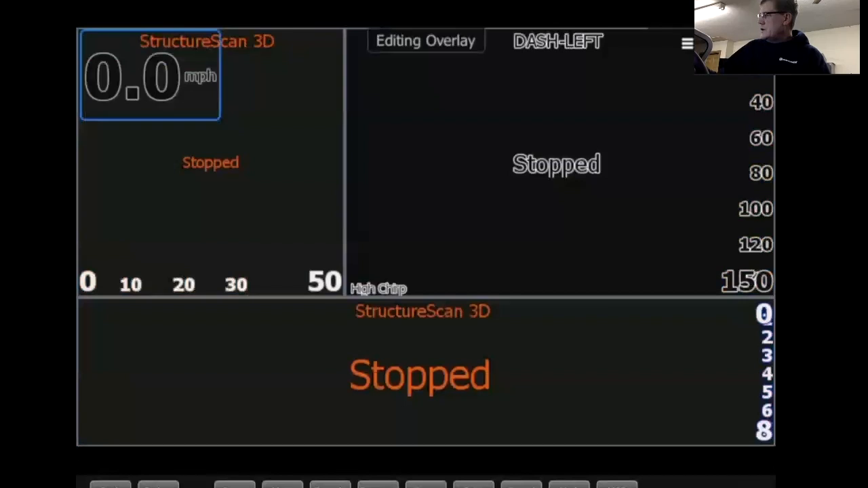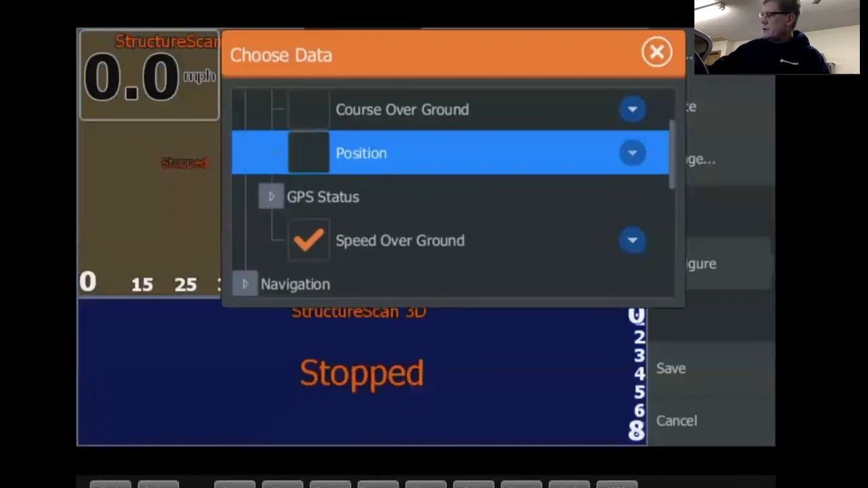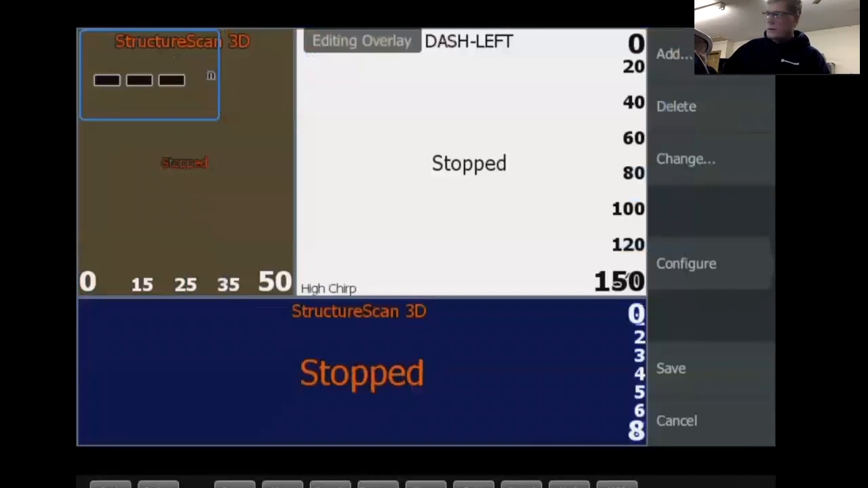If you want to change the configuration of that, let's say you want to delete it, you tap on delete, or change it, tap on change here. This is where you can change it if you want something different here. Let's change it to Sonar. Let's tap on Sonar. You can change it to depth. And now it becomes depth.